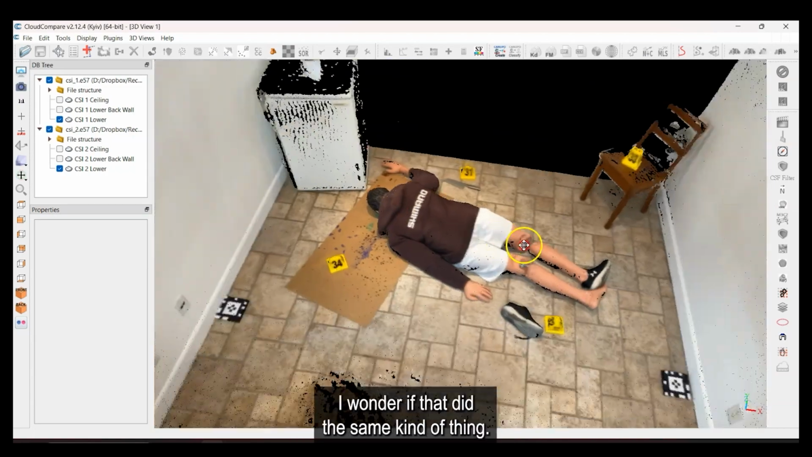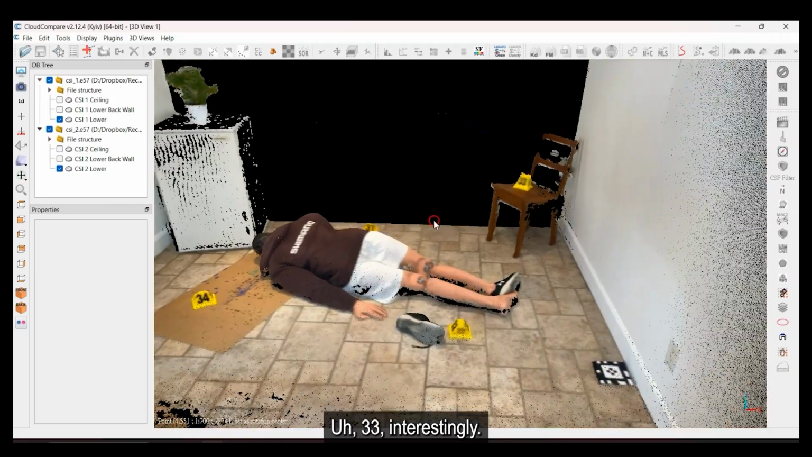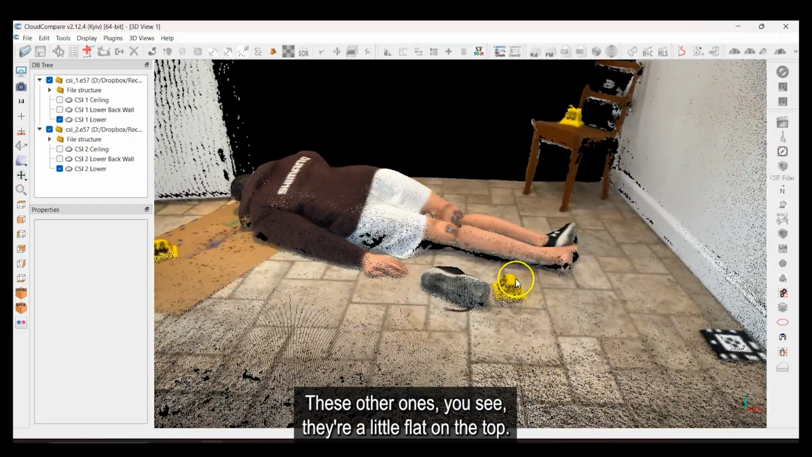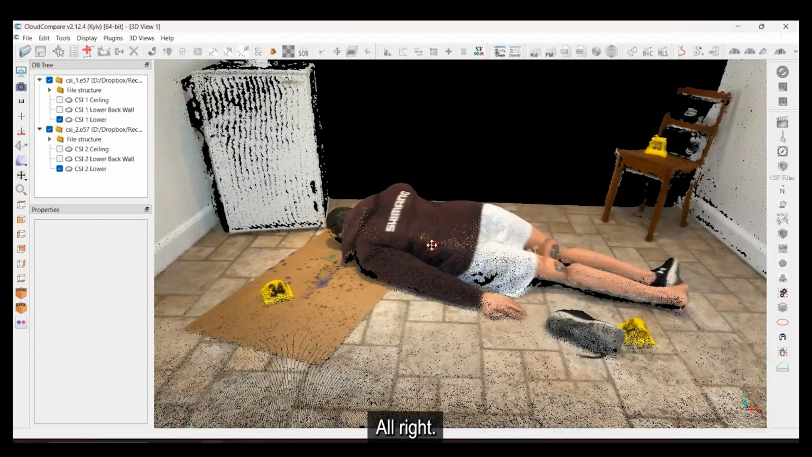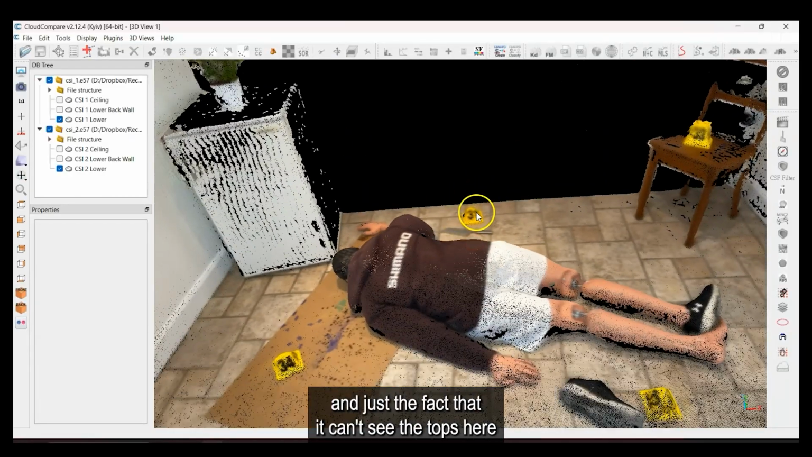Now let's look at number 2. I wonder if that did the same kind of thing. 33, interestingly, yeah, it came up a bit higher. These other ones, you see they're a little flat on the top. All right, so again, I think this has to do with the reconstruction and just the fact that it can't see the tops here.